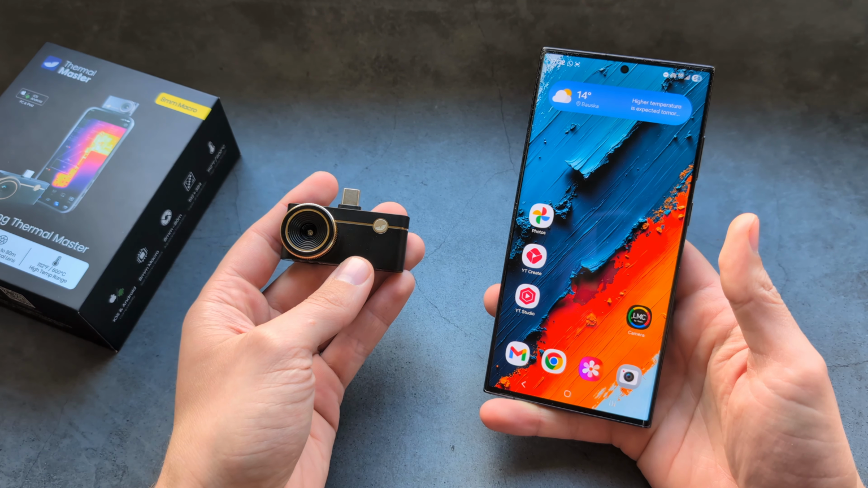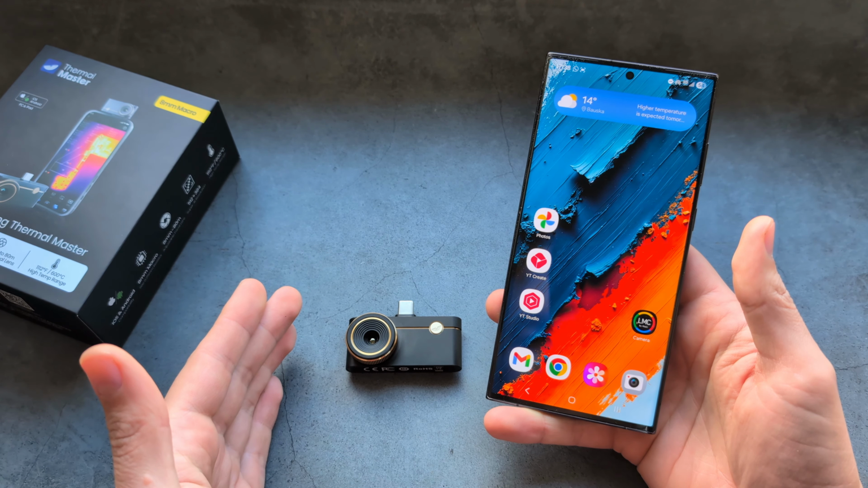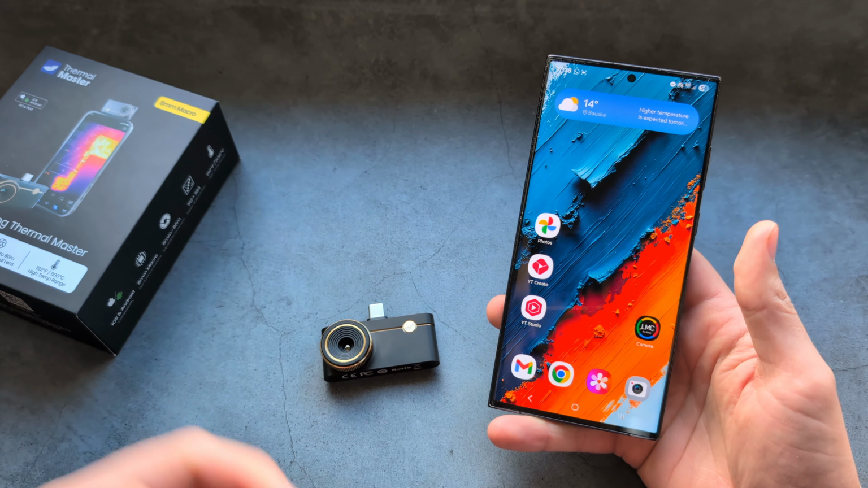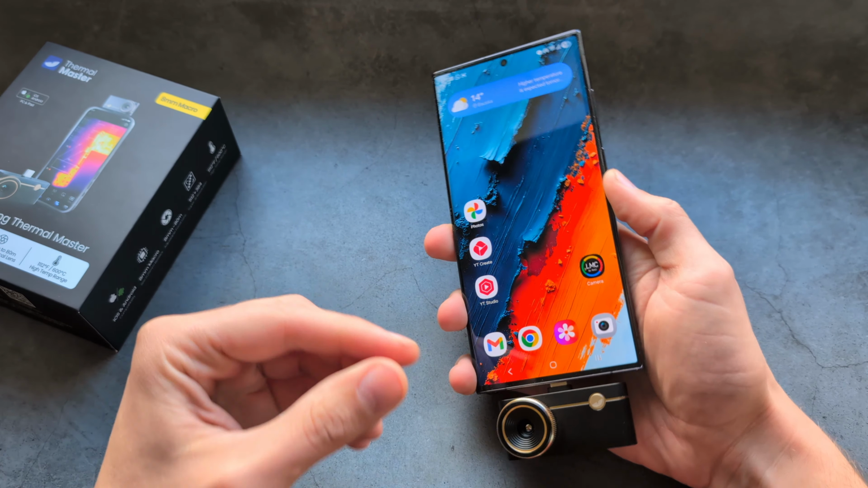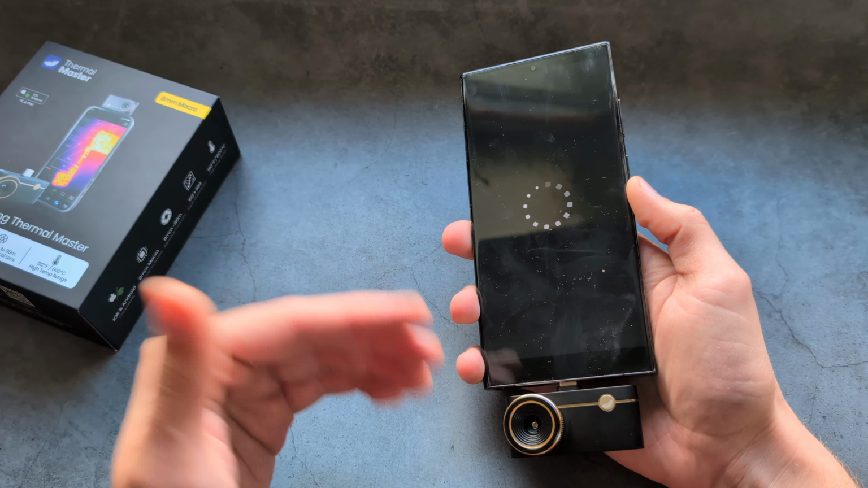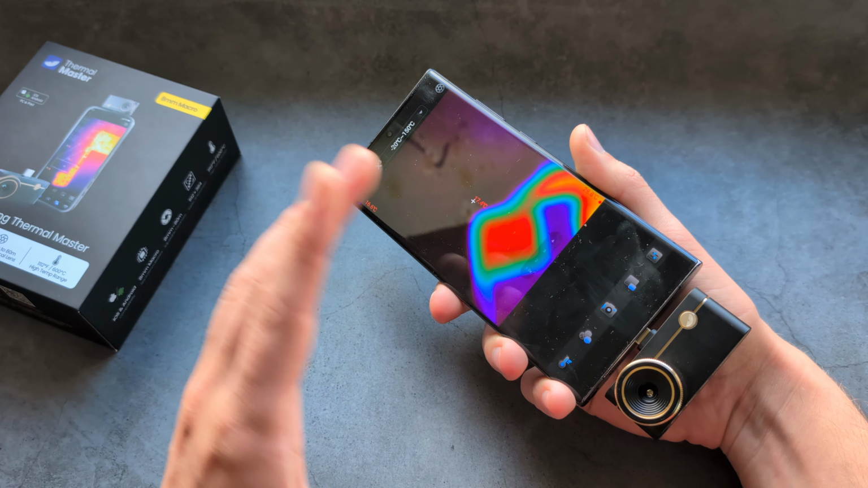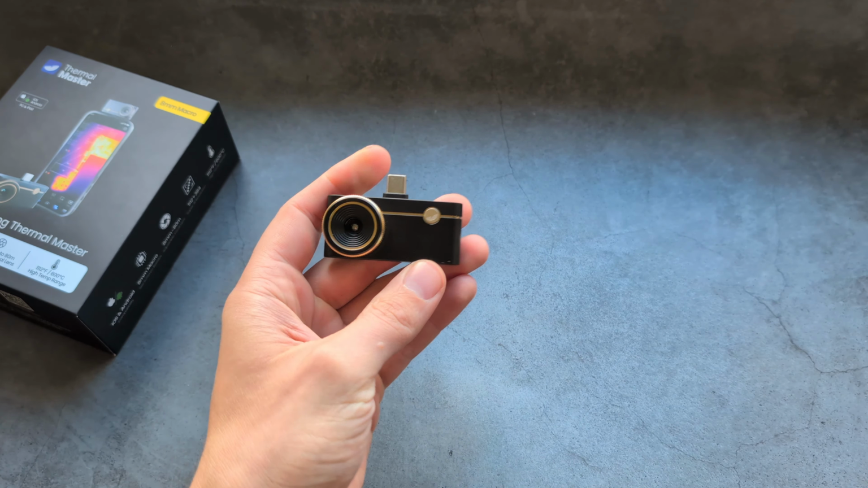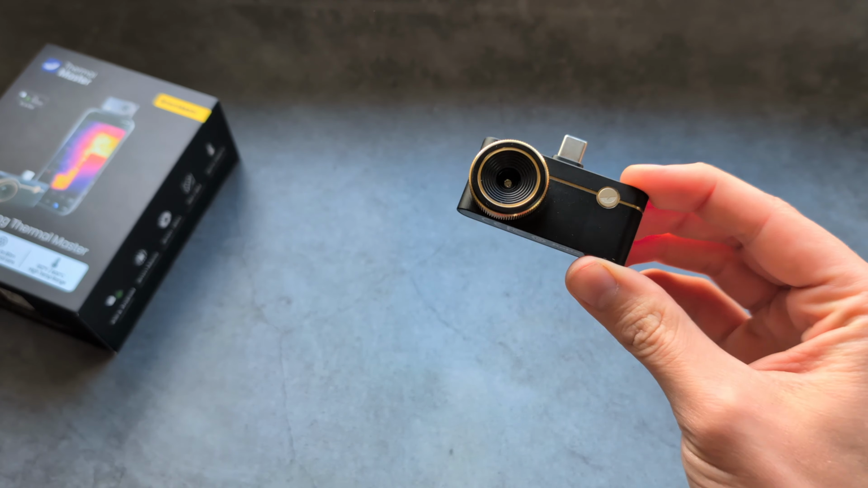So again, you aren't even paying anything extra for any screens that usually come with larger thermal cameras. And also I think it's way more pocketable. So again, the size is absolutely insane. You can easily keep it in your pocket, and wherever you need it, plug in your phone and you are ready to go. Also, obviously, if you compare the thermal cameras with these screens and this one, the screens on them usually aren't really the best, but if you connect this to a very decent smartphone, you also get an insanely better screen on this camera. Again, you aren't paying anything extra here for things that aren't necessary if you already have a smartphone, and obviously everyone has one.